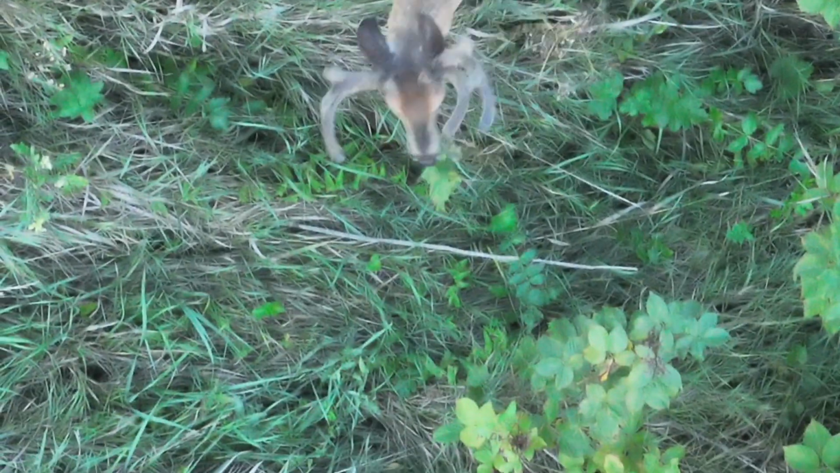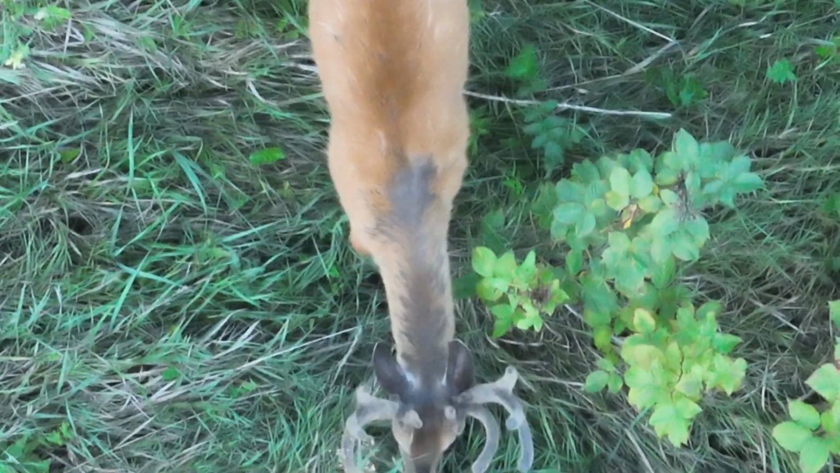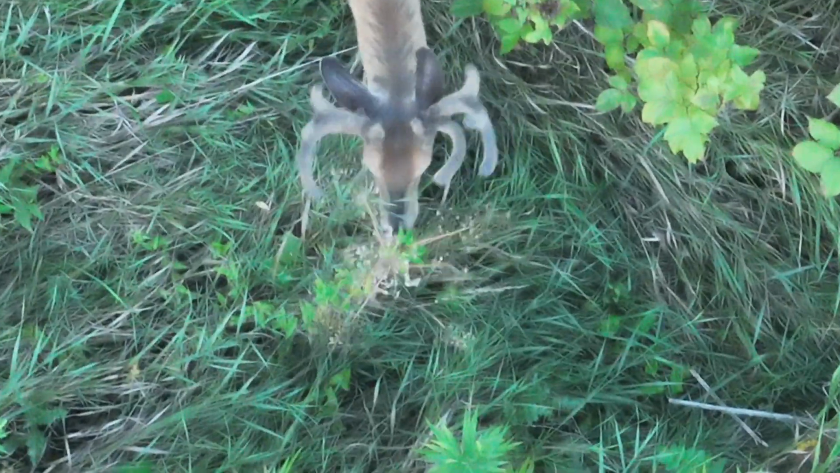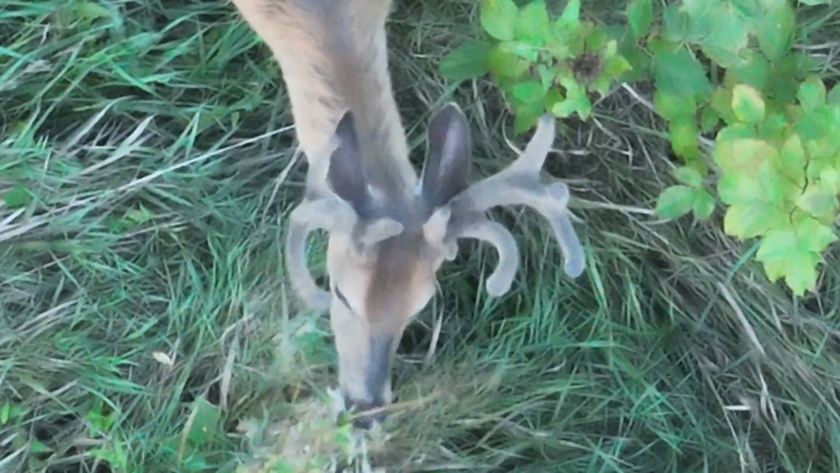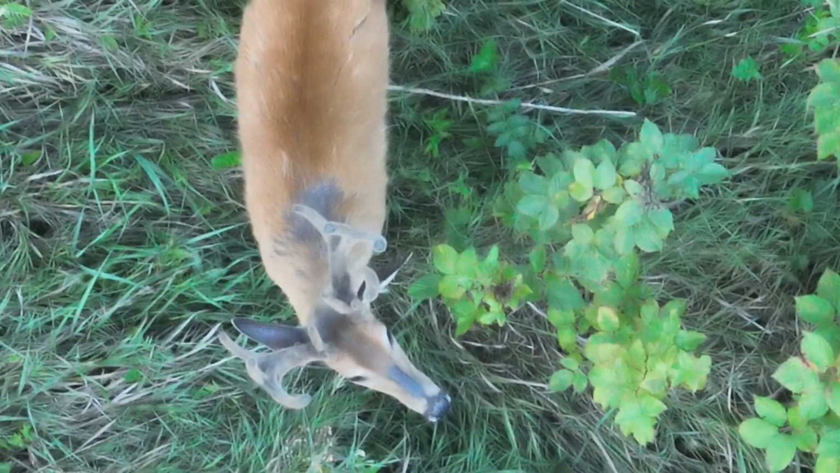We'll continue to bring this kind of content to folks, see animals in the wild. You can see here his left side is pretty significantly larger than his right side. Seems like there's one more tine over there that's pretty big. But leave me comments on what you think is going on with this deer. There's some split brows there, and I'd certainly be interested to see what you say.